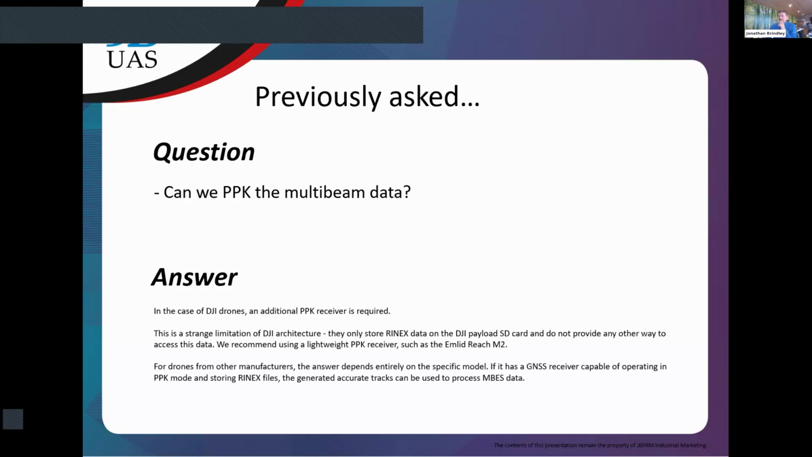Can we PPK the multi-beam data? Now, we did touch on that earlier with the Emlid M2, didn't we? Yes, the answer is it depends. If you use a non-DJI drone and that drone is equipped with a PPK capable receiver, you can use PPK without any additional equipment and effort. If you use DJI drones, I don't know why, but most probably just to reduce competition for the payloads, DJI decided that they will support PPK only with DJI payloads.